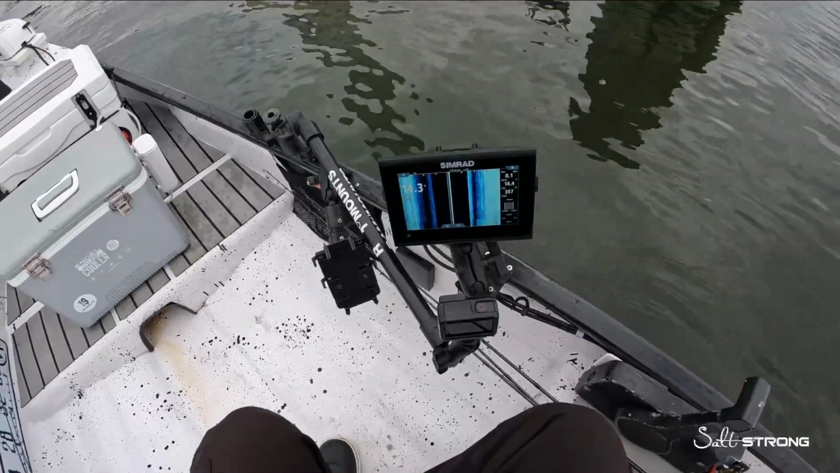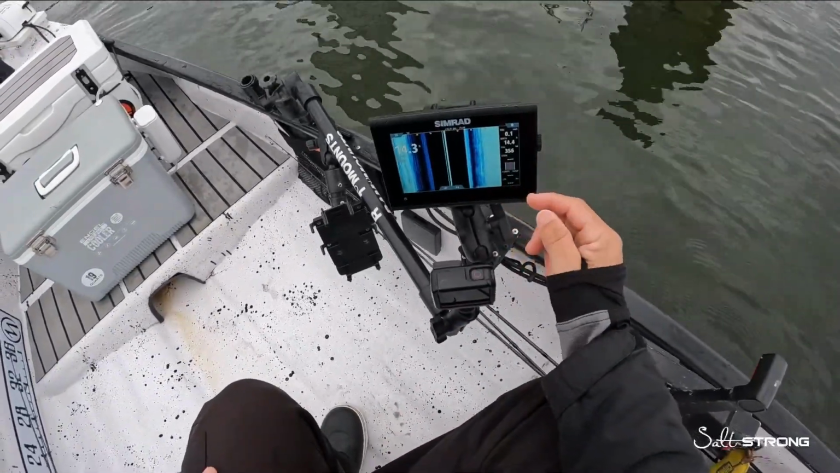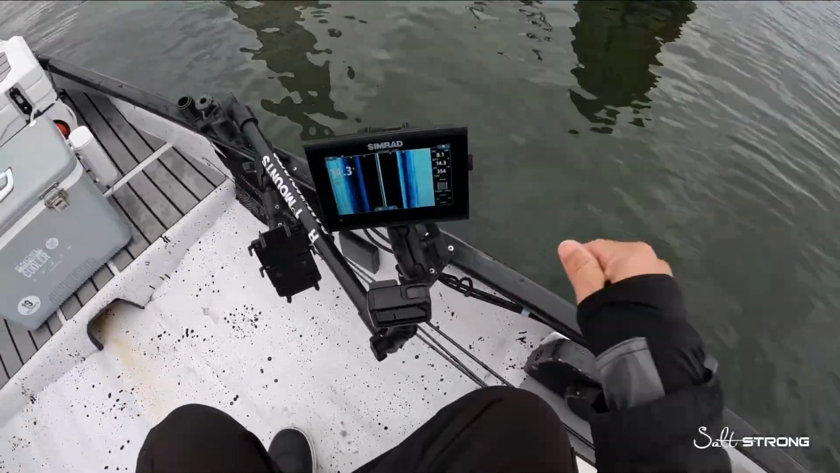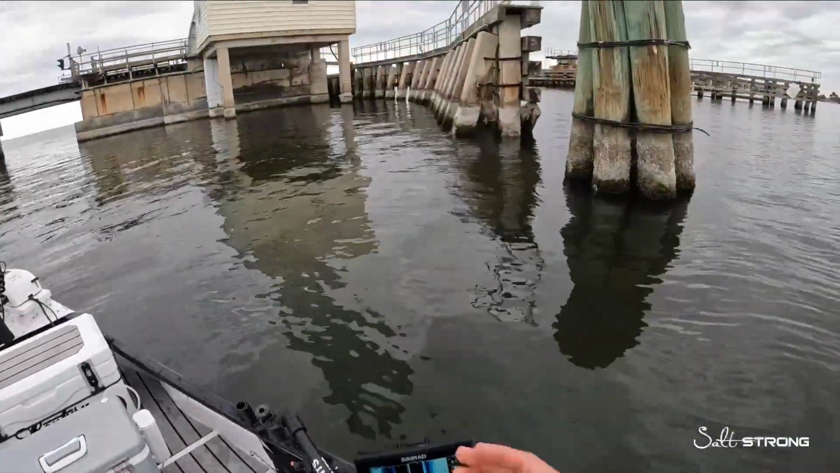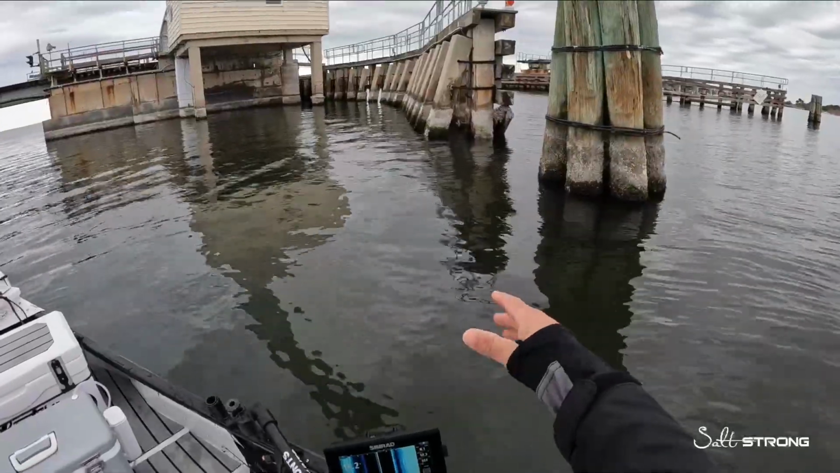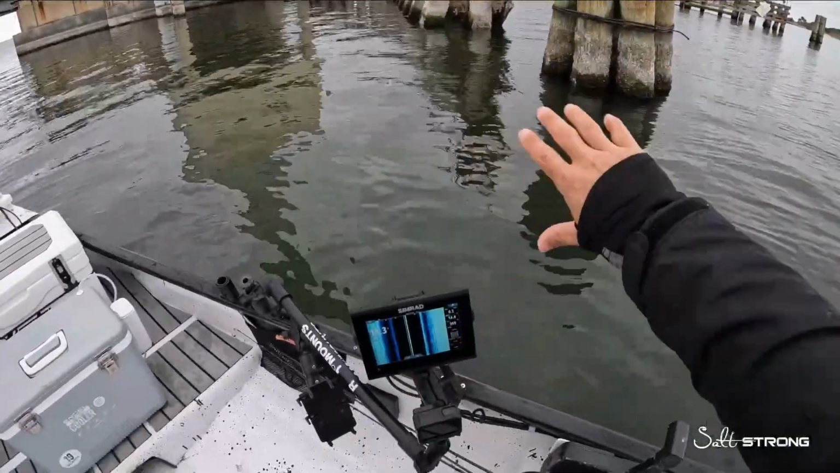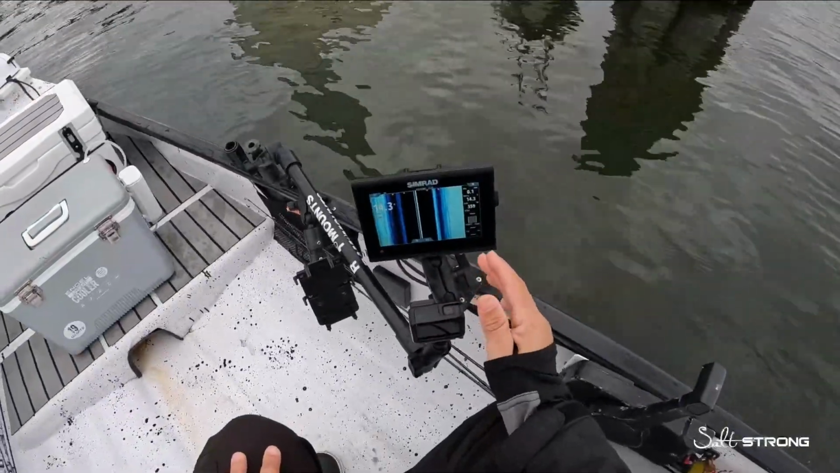In this video, I want to share some tips when using side scan or side imaging. This is a great tool to use when you can't necessarily look straight down onto structure. So if you're fishing things like this where you have bridge pilings, fenders, docks, and things like that that would be out to your side but holding fish, this could be great to use.